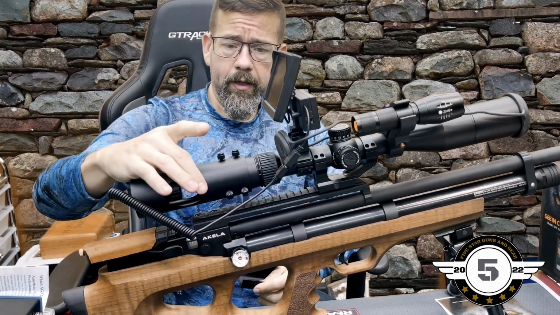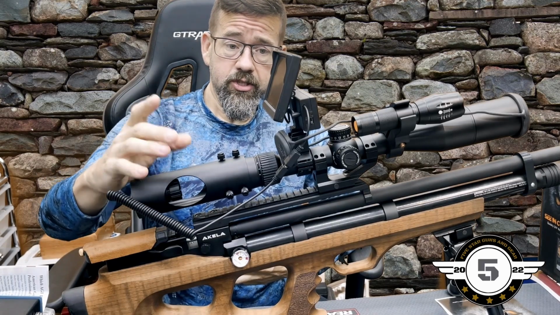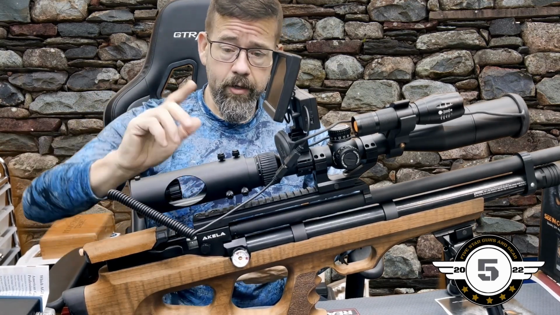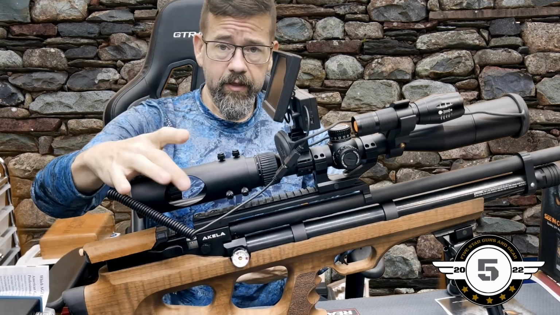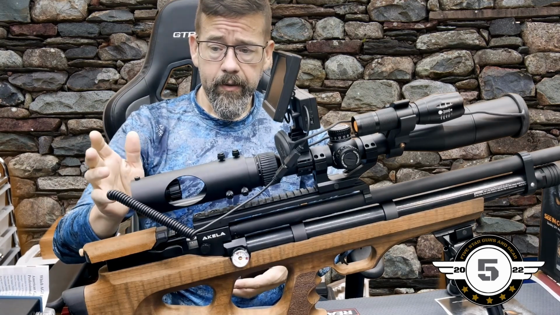It has this opening right here, and what it's for is to adjust the focus on your camera, because your camera's right here, and that's convenient. I do like that. It makes it really easy to focus, really simple.